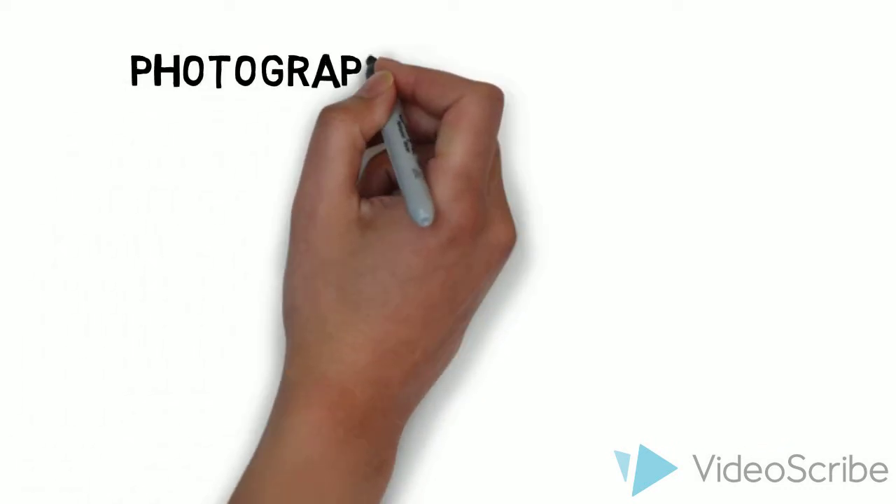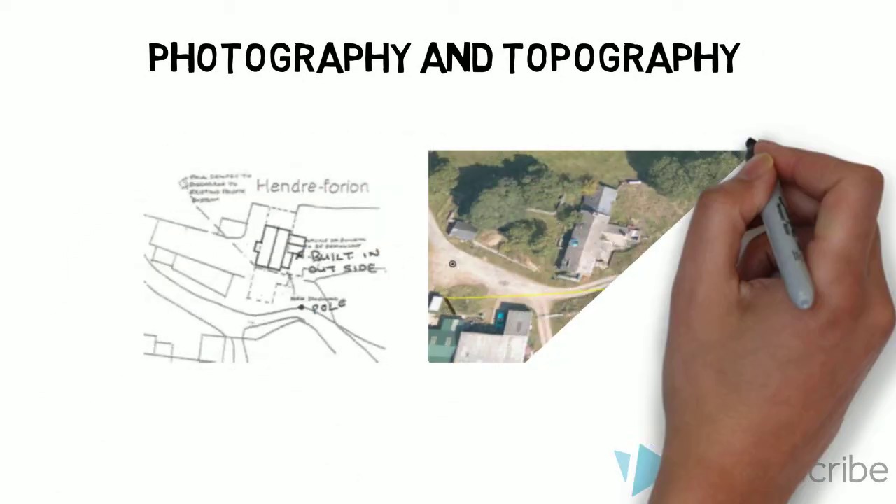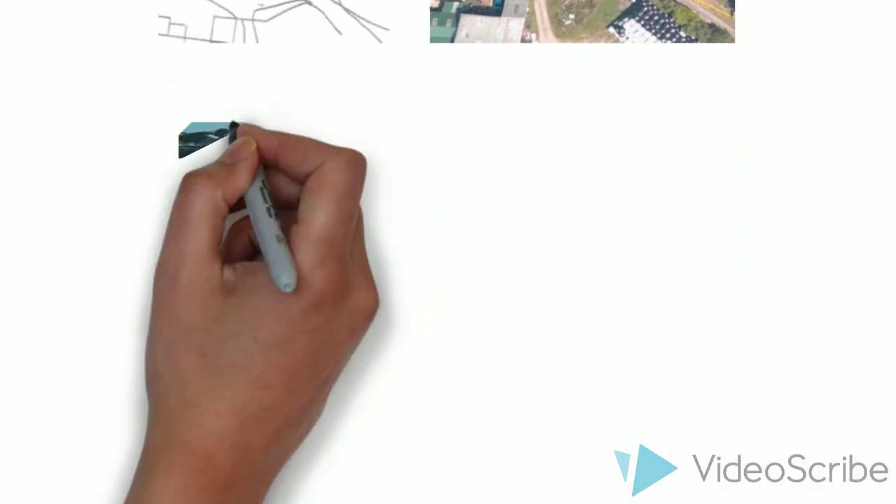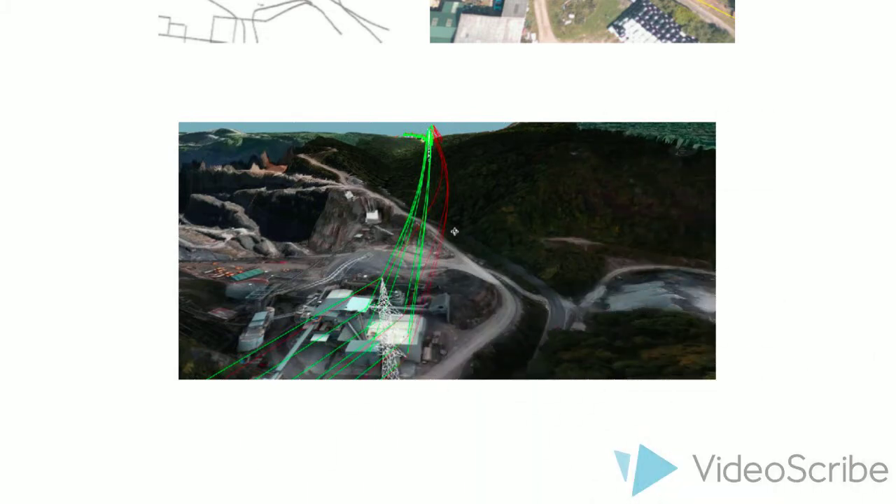Photography and topography is another significant aspect of ROMES and LiDAR. Here, the original mapping method can be seen versus the new method on ROMES. Here, the clarity of the topography can be appreciated. If we compare this with the 2D nature of Google Earth, we see the benefits of utilising laser scanning along with photography.